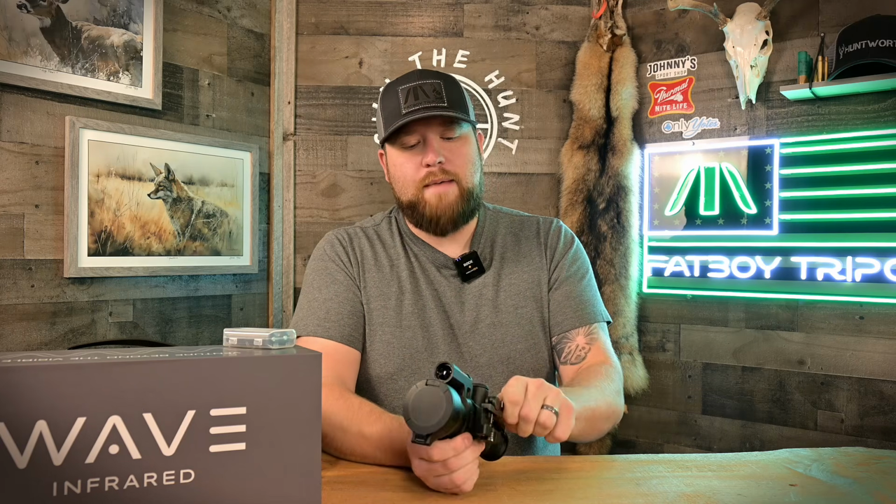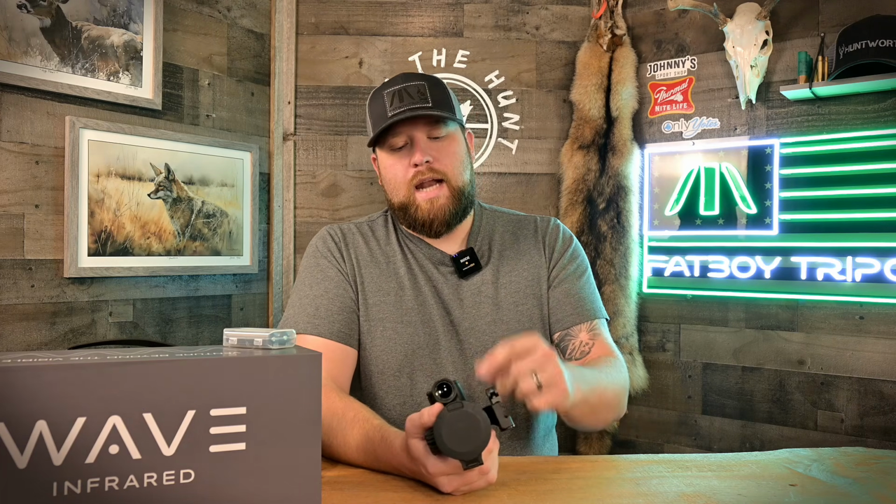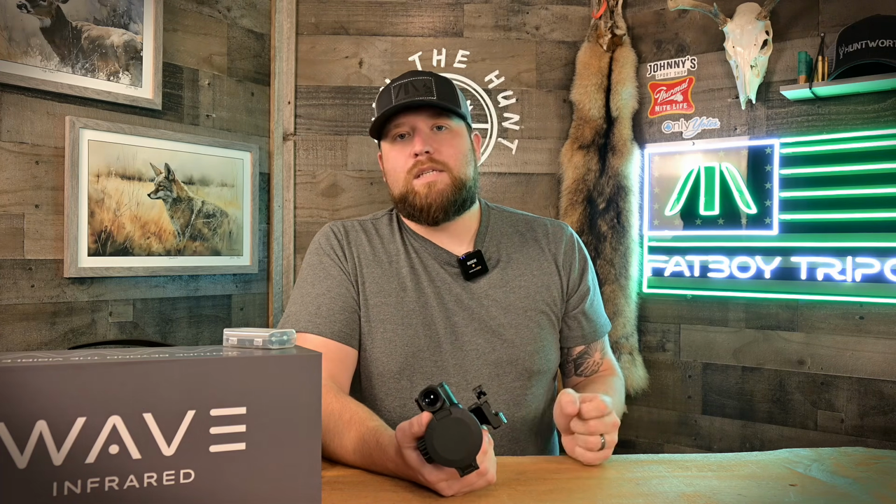You know, it's always a good idea to re-zero, but if you're in a hurry or something, I would absolutely trust that if I throw this back on, I use the same tensioning number that I had before, and I choose that rifle profile, it's going to be zeroed, or at least perfectly enough to go hunt coyotes and pigs. I don't know of a compact scope that I really like more.